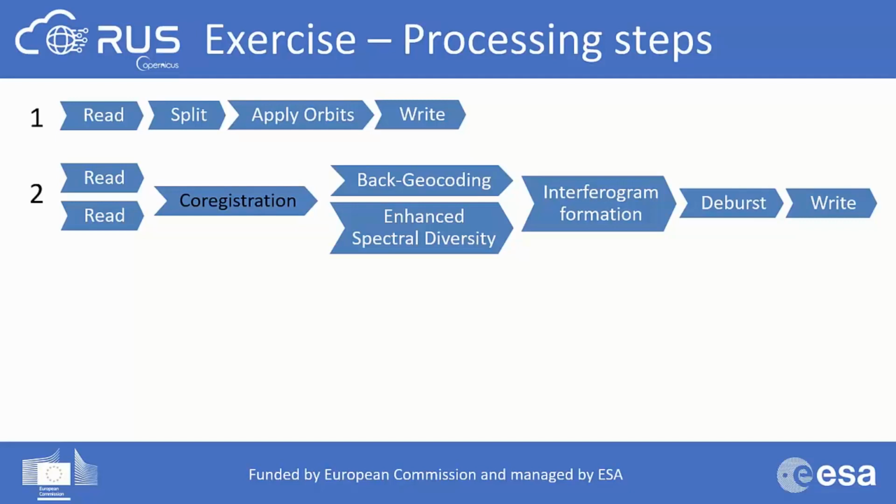The co-registration consists of 2 steps. The first one is the back geocoding. It actually co-registers the 2 images, the master and the slave, on the same subswath using the orbits of the 2 products and the digital elevation model. After this one, the enhanced spectral diversity follows. It is exploiting the data at the overlapped area of the adjacent bursts and then performs range and azimuth correction for every burst.